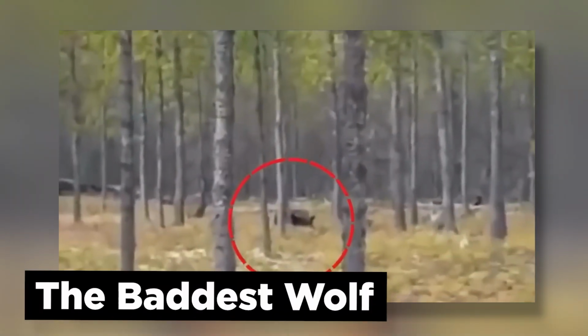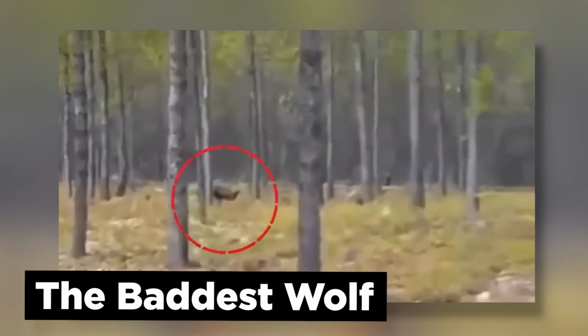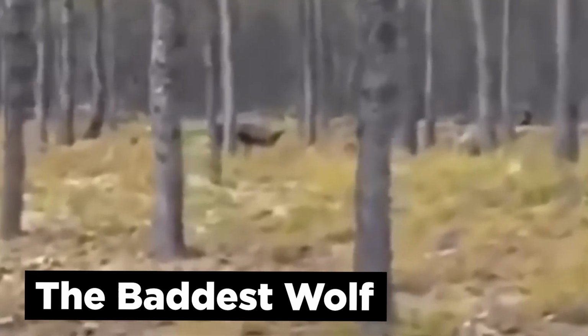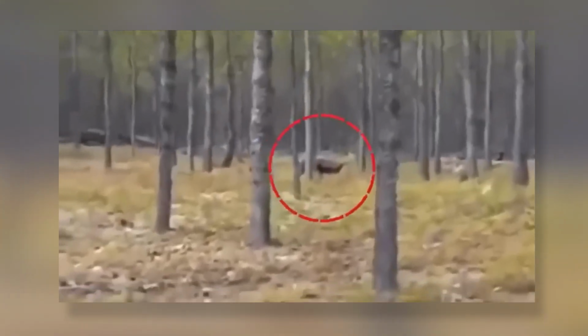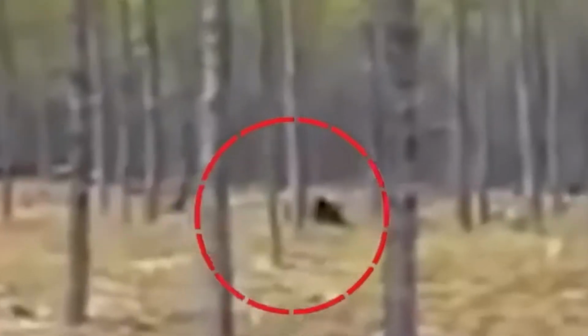The baddest wolf. A man was walking his dog in the woods when his dog stopped and started growling at something crouched and hiding in the grass. The dog starts barking at the creature. The man seems to notice and pulled out his cell phone to record the encounter. As soon as the owner started recording, his dog went to investigate what was hiding, and when he did, a